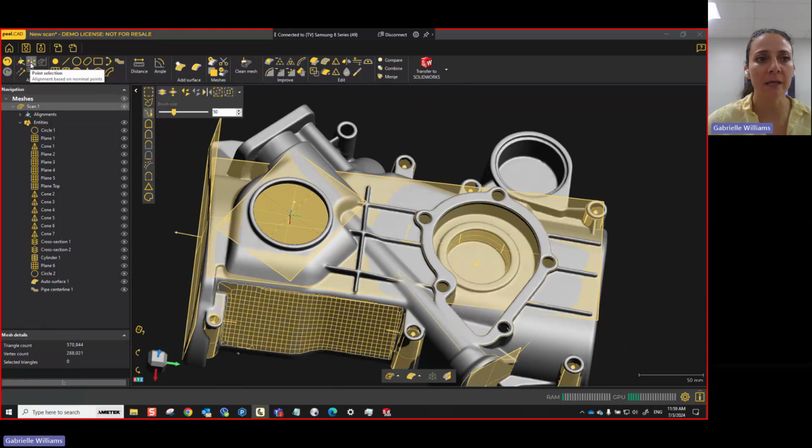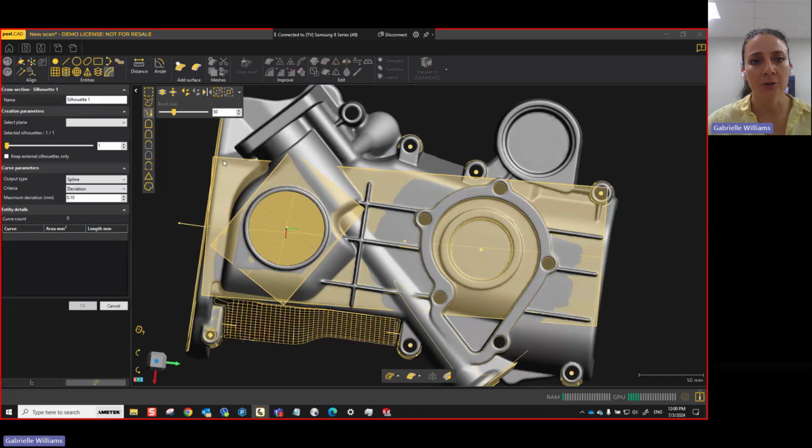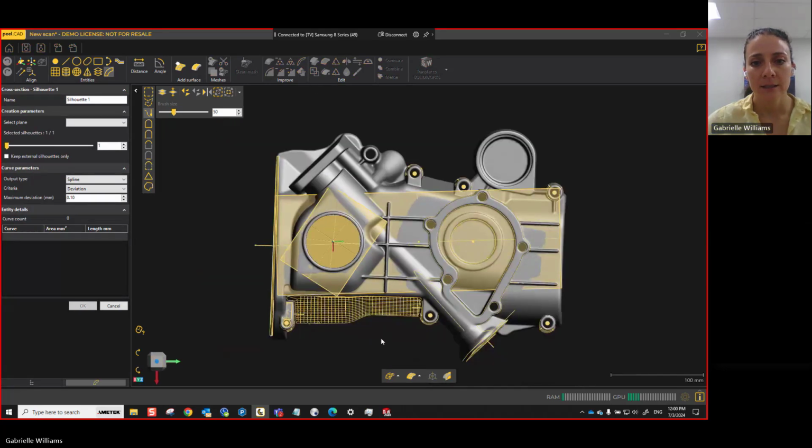You have other types of alignments as well, but there are so many different tools that we could go through. You have point, line, circle creation, slot, rectangle, 2D curve. Silhouette is very useful too if you just want to get an overall view of everything. That'll quickly get you your hole locations too.